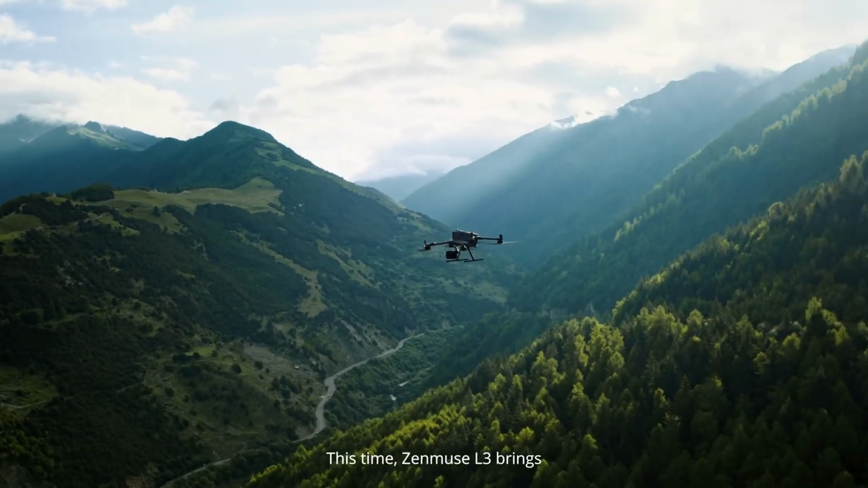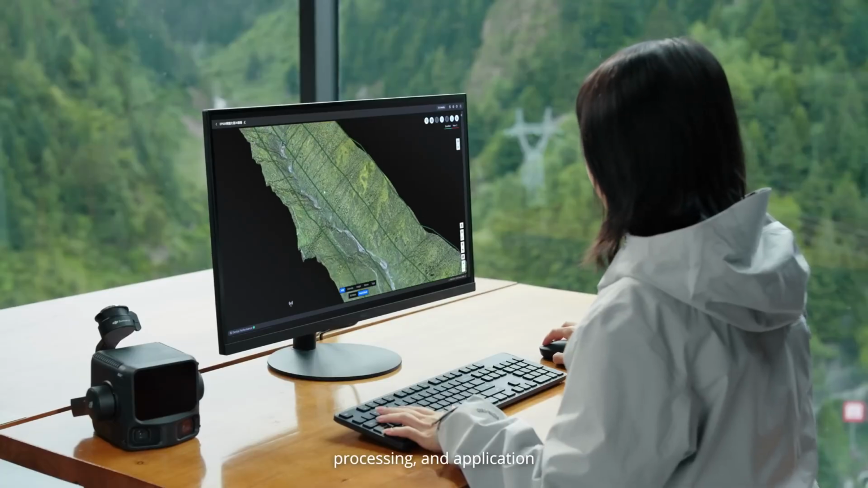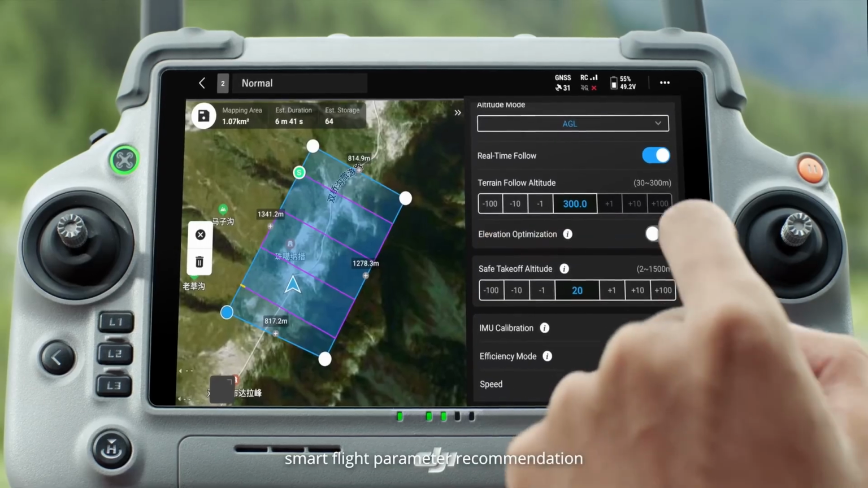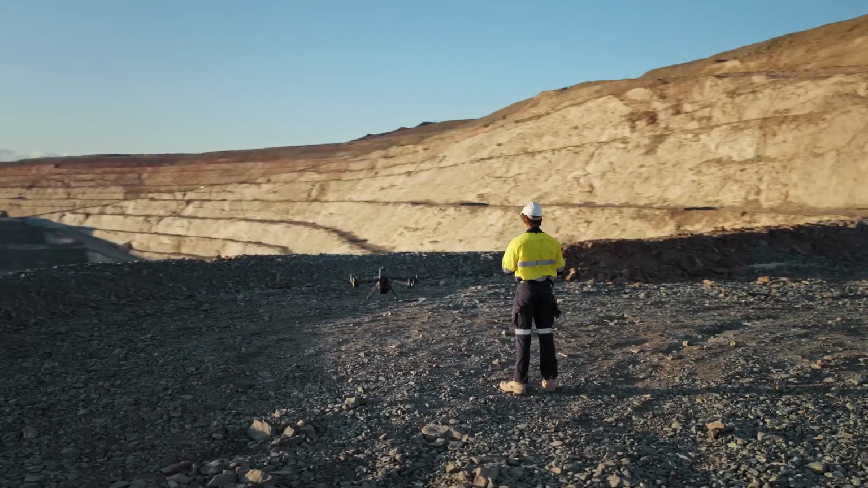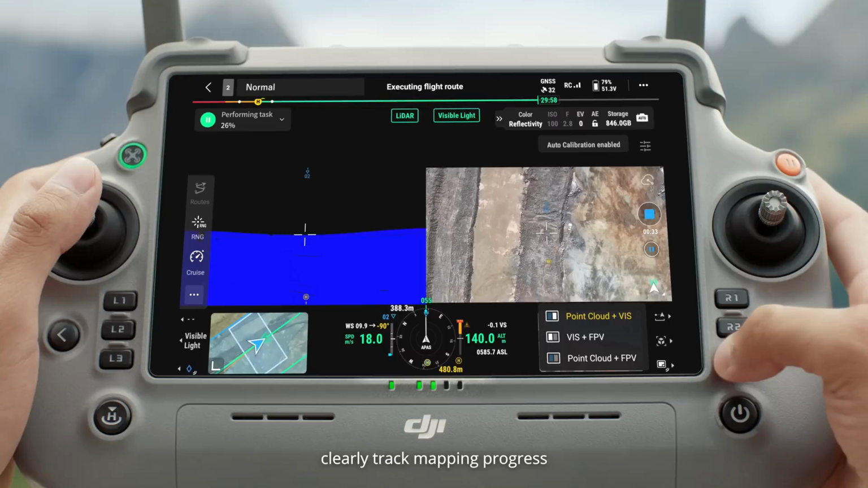This time, Zenmuse L3 brings a complete workflow for data capture, processing, and application. Before takeoff, Smart Flight Parameter Recommendation enables an intuitive preview of point cloud results. During flight, split-screen views clearly track mapping progress.